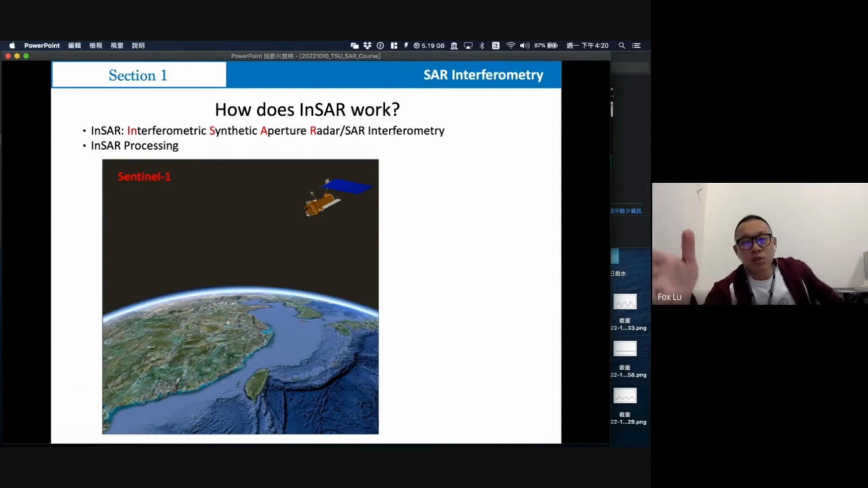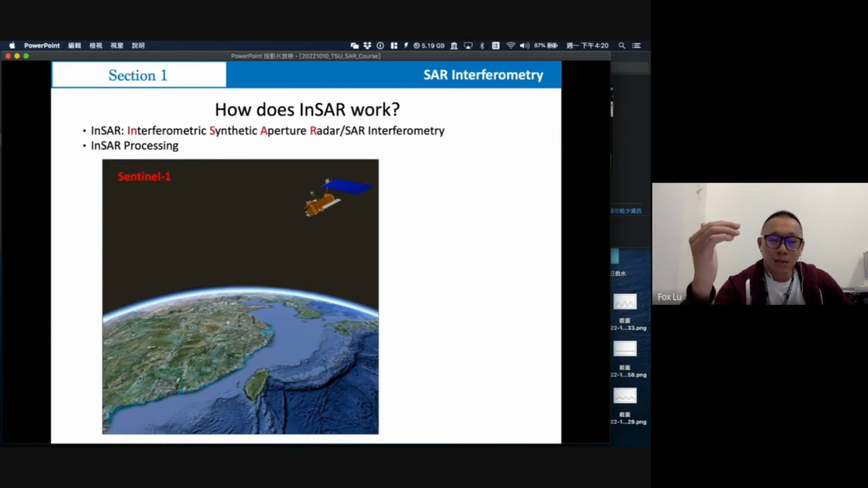Here is the shuttle, but right now we almost will not use the shuttle. We need to use the satellite, and the satellite follows its orbit, and right now it goes from the north to the south, and every 12 days visits Taiwan for the Sentinel-1 satellite.